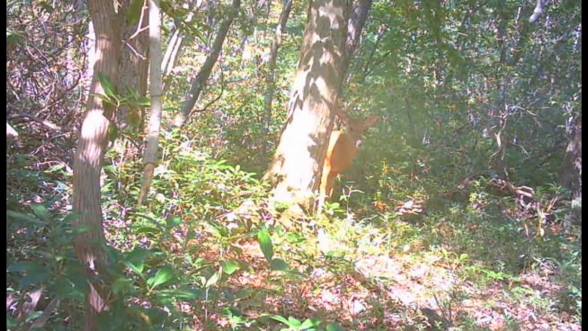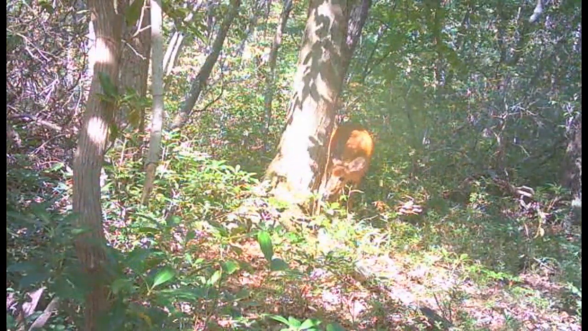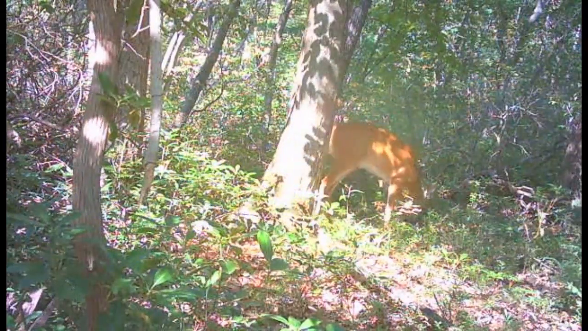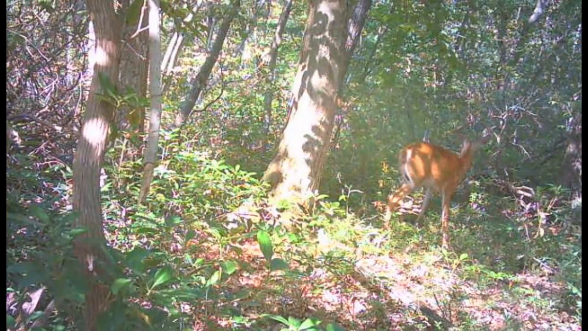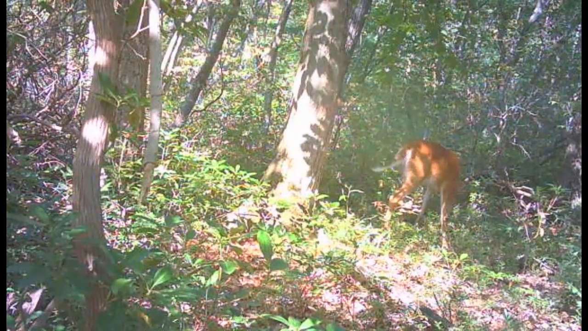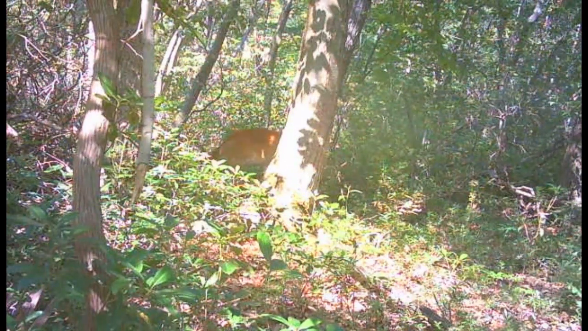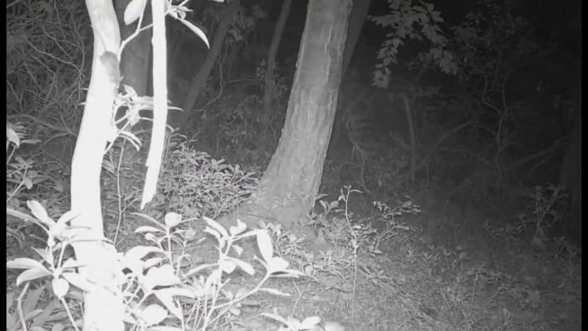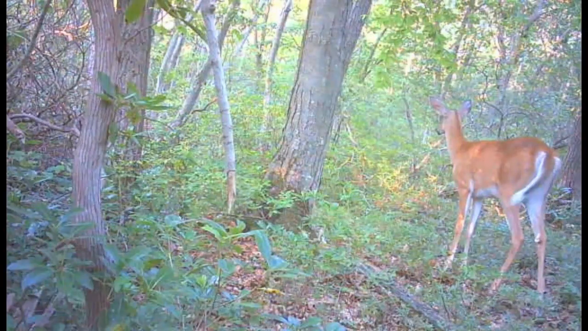Another doe coming up. And turning around and going right back the way it came. A mouse again, another deer driving through.